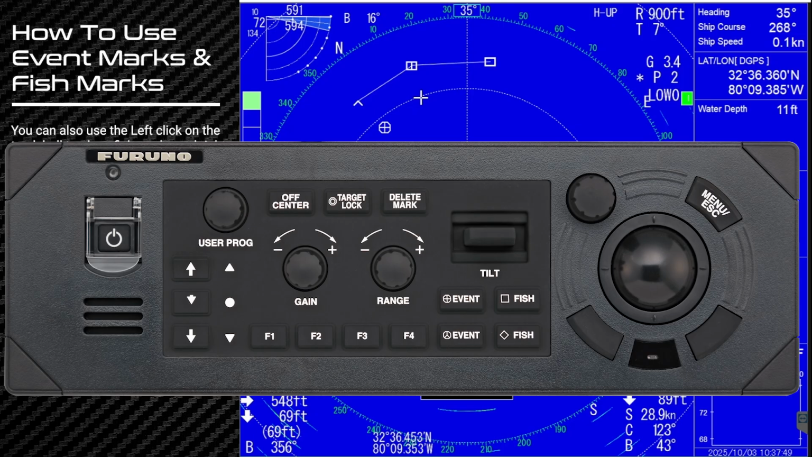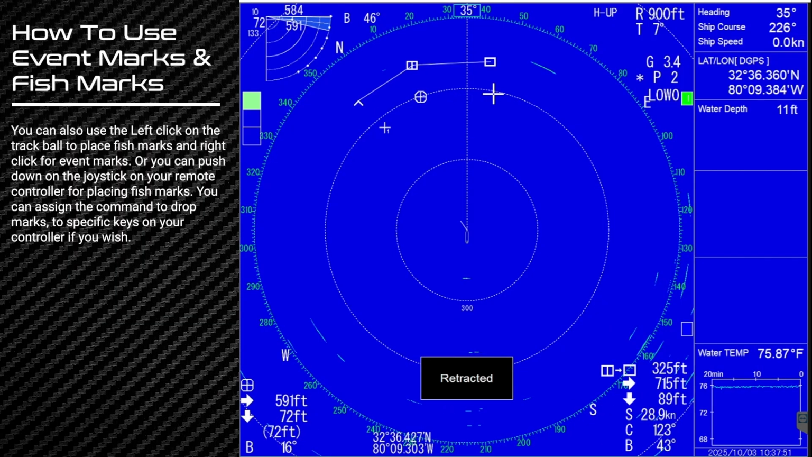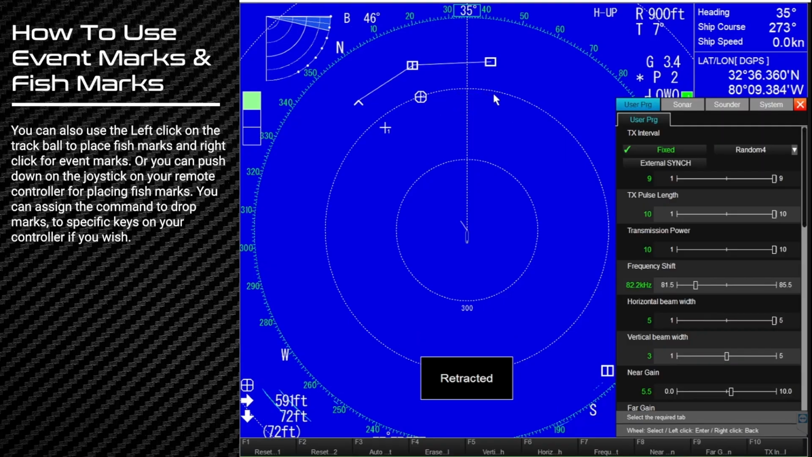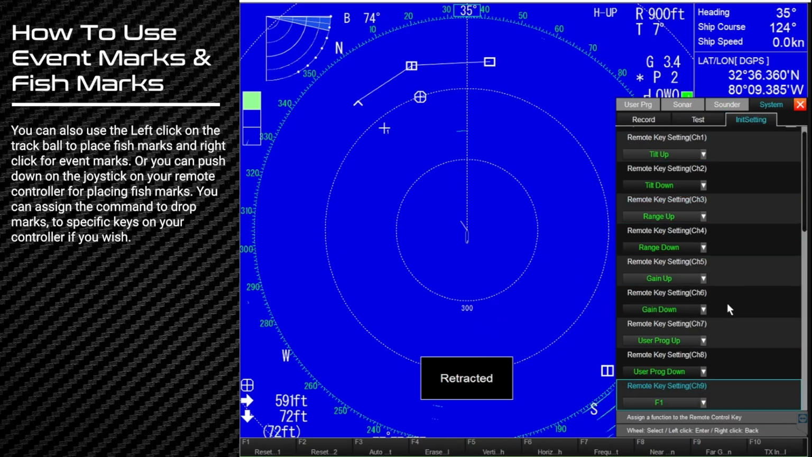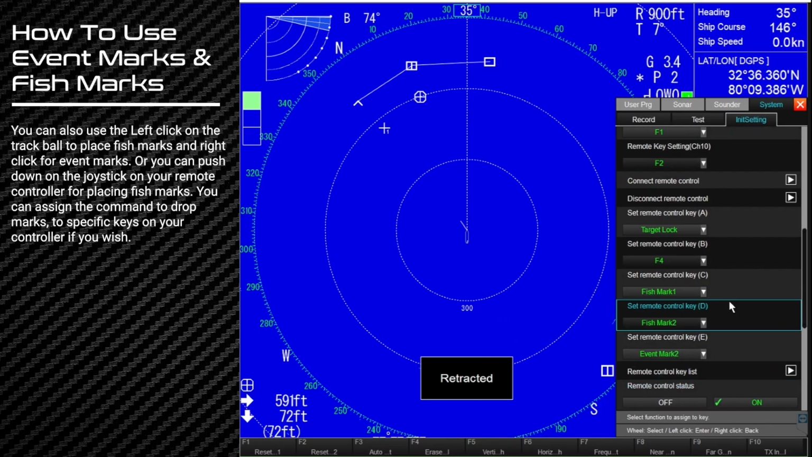That's an event mark. Now, we don't really have a right click on your remote control. But if we go back into our menu, back into System, and back into Initial Settings and scroll down to our controller, right now, key E is set to event mark number 2.